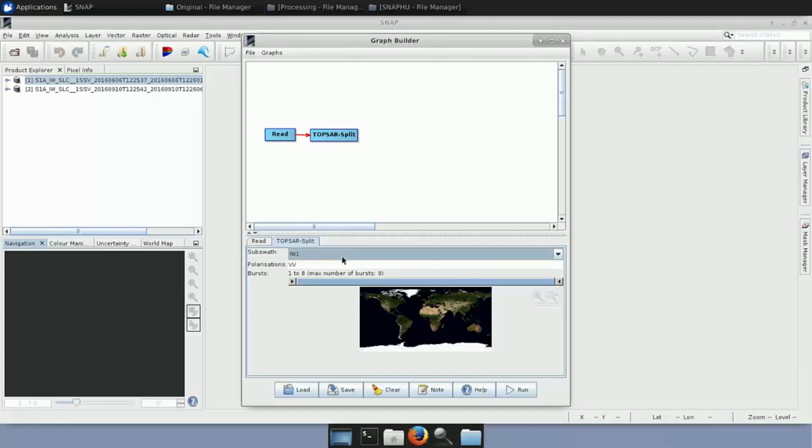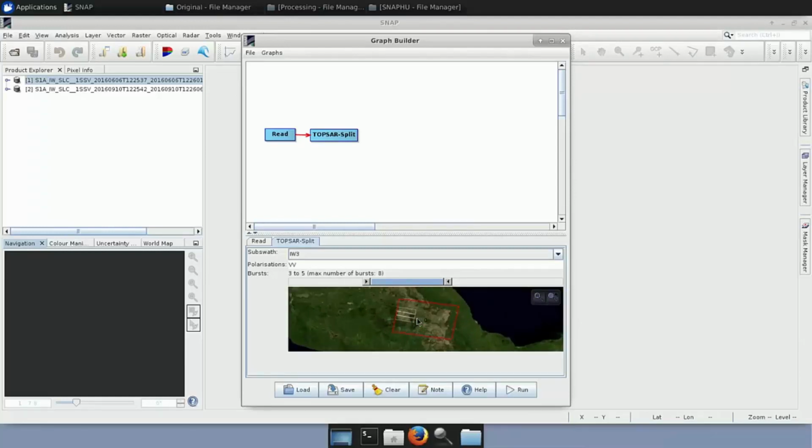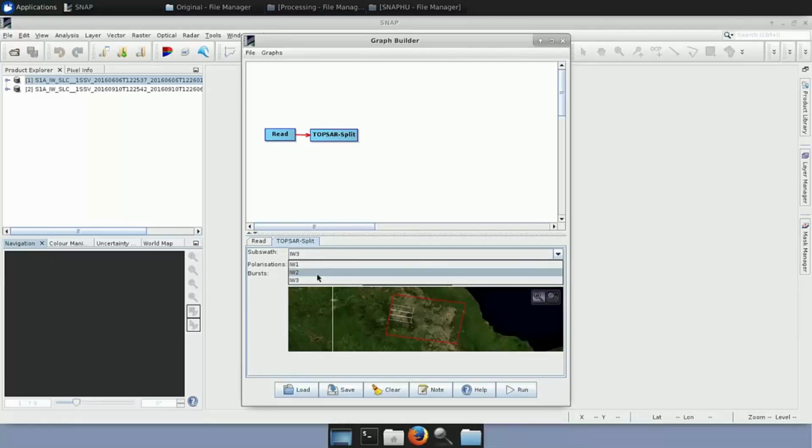So as we said, our area belongs to the subswath IW3, so this is what we select, and the area is over the bursts 3 to 5. So we click on this arrow and we move it. Here, if you go to the right, you can zoom in and you can see how it looks. This is the area that covers Mexico City. In case you don't know which one your area belongs to, you can zoom and try to see how the different swaths move when you select them.